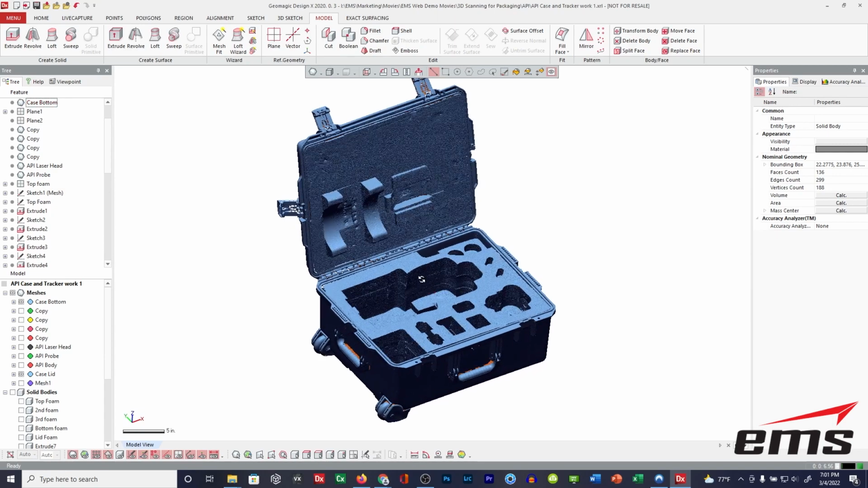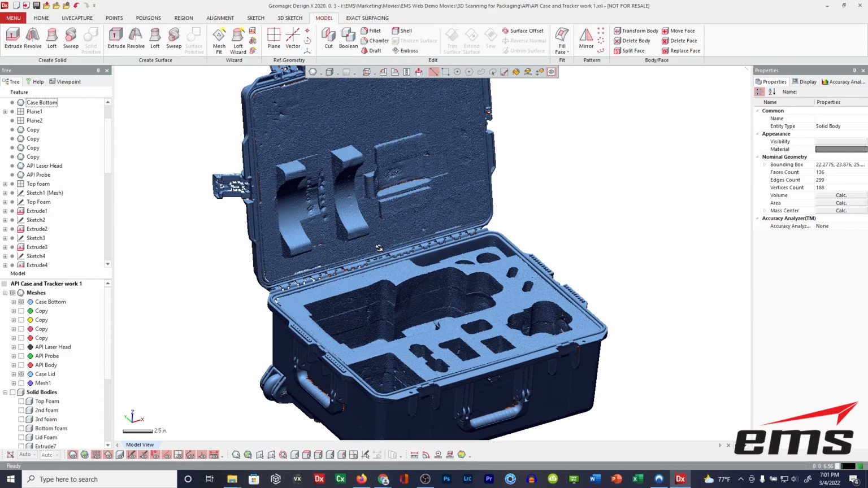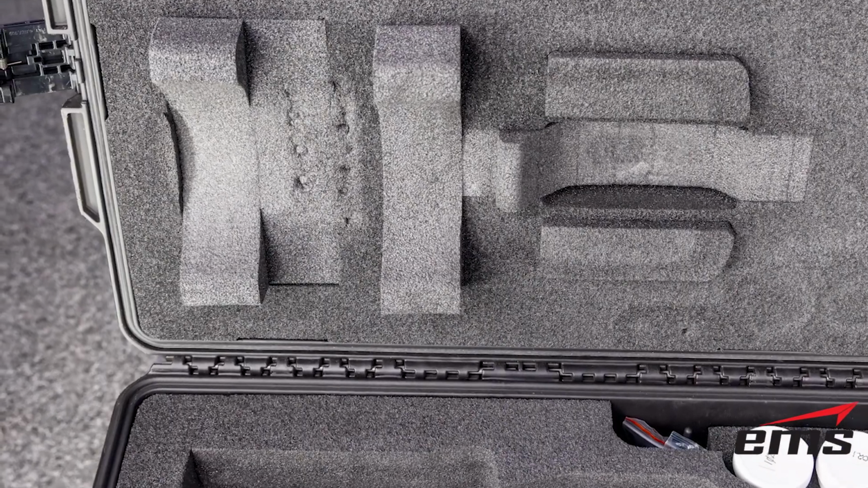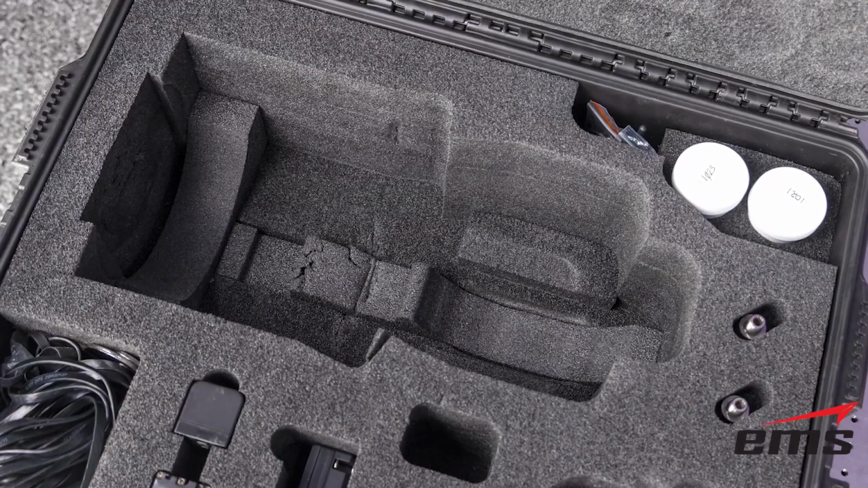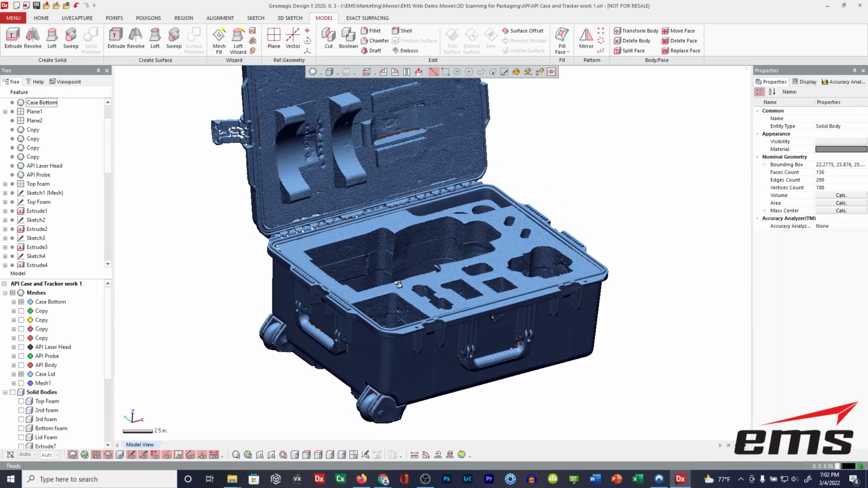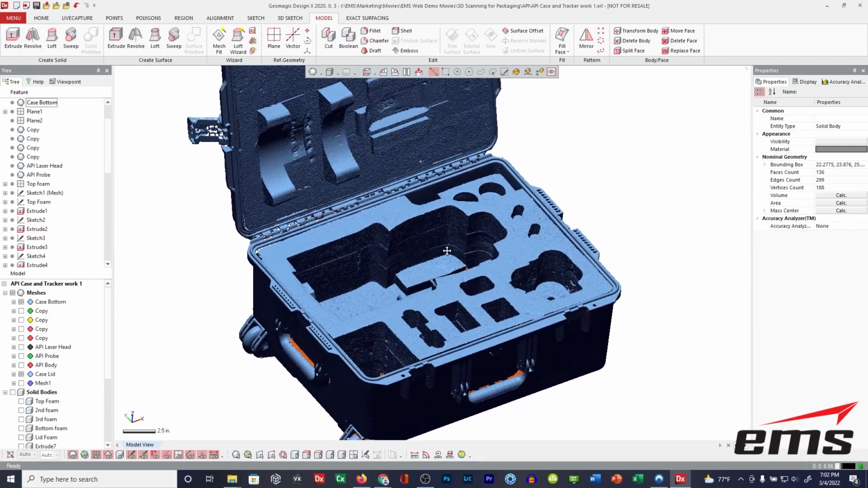Now, if you take a look, as we talked about, this packaging or this case is actually pretty complicated. We've got these curved pieces up here on the top that hold the tracker in place. We have another curved one down here. We've got some curved pieces here that hold the head along with some pads. We've got these cutouts for the probe, batteries, power, etc. So you can get an idea that this is a fairly involved design.